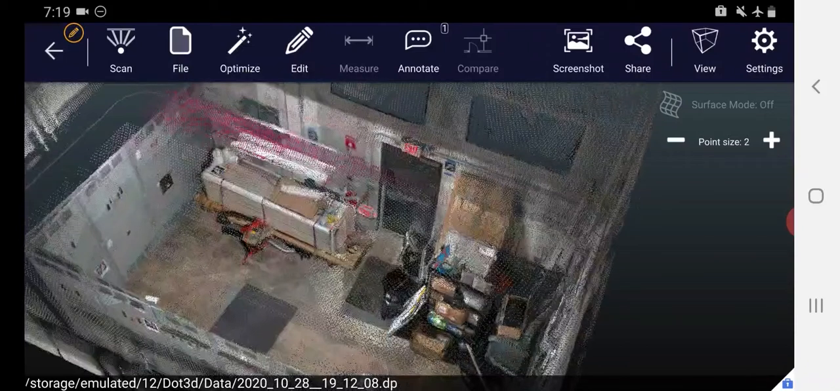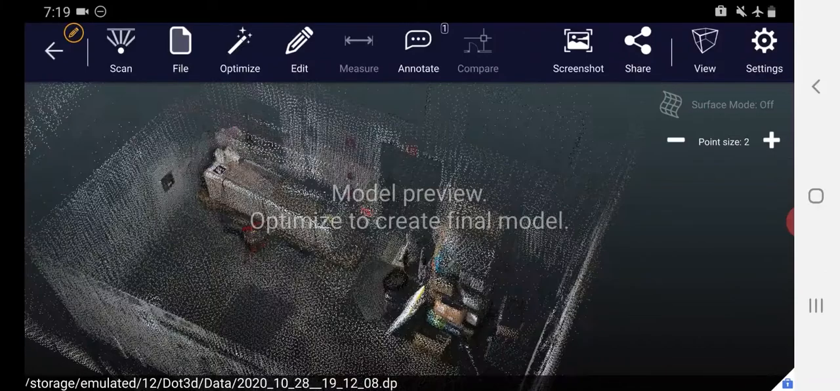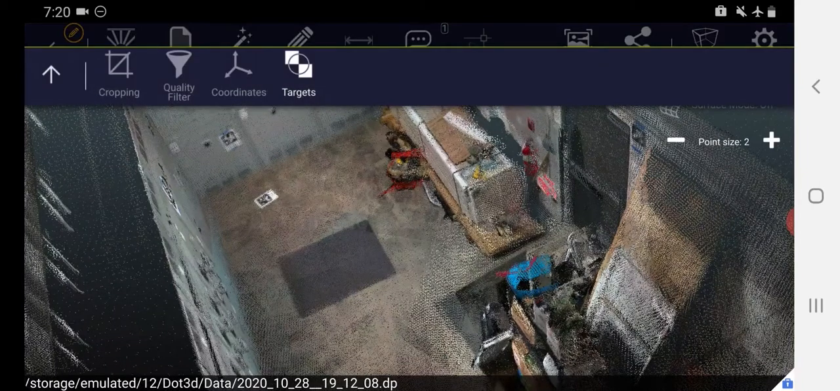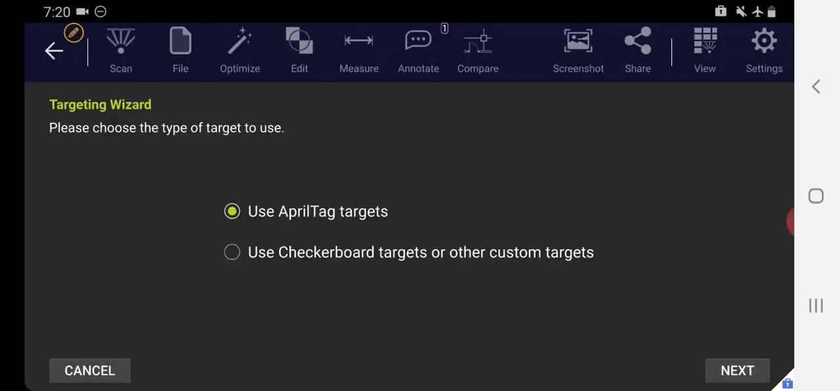The next step is going to be to optimize. But in this case, before we optimize, we want to add those reference measurements, which really helps tie down the accuracy of your data, especially across different room sizes, different sensors that you might be utilizing, and it just adds the confidence of knowing that you reference some known measurements in your scene. So if I go to Edit, Targets, this is going to allow me to input those measurements that we took earlier. I want to leave it checked to use AprilTag targets because that's what I have in this scene, although you can also do this with standard checkerboard targets if you don't have AprilTags in your situation.